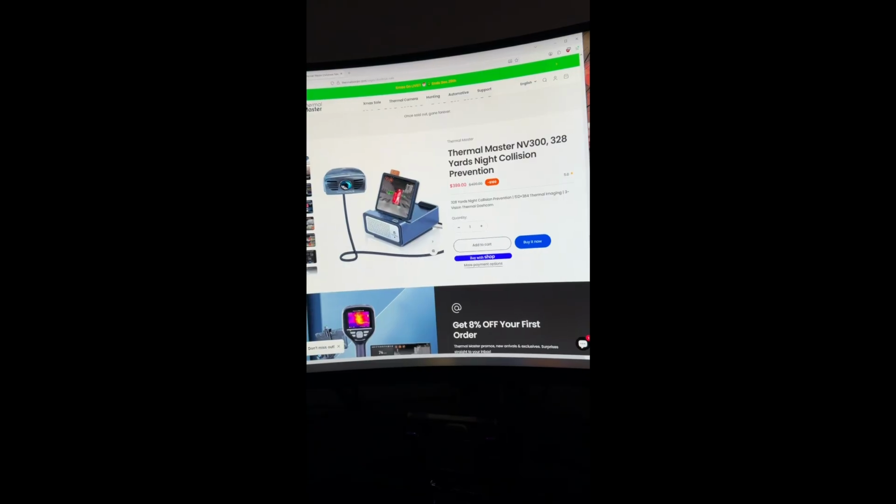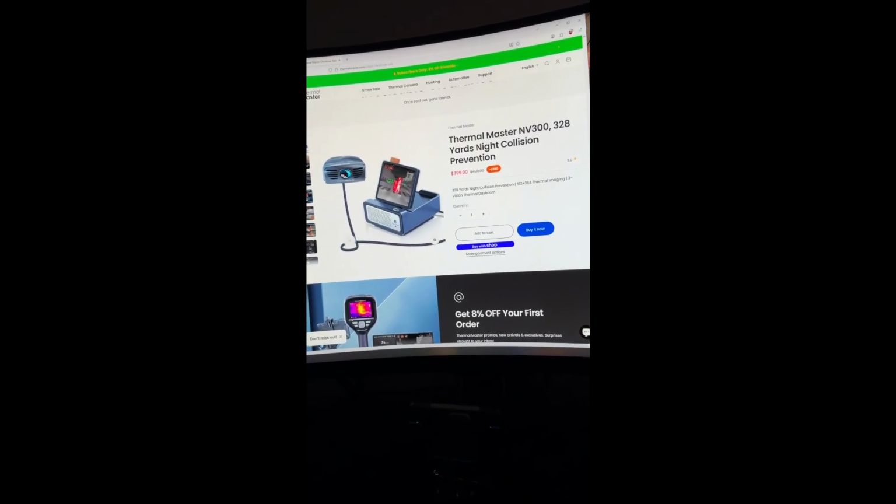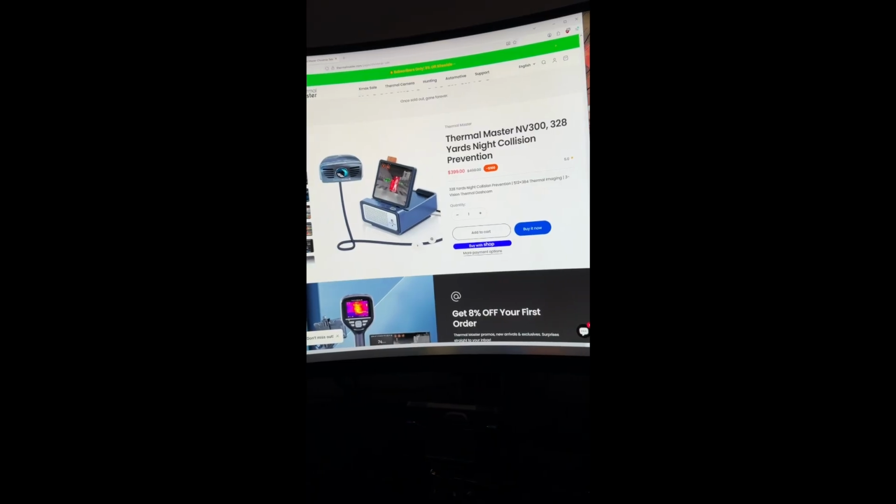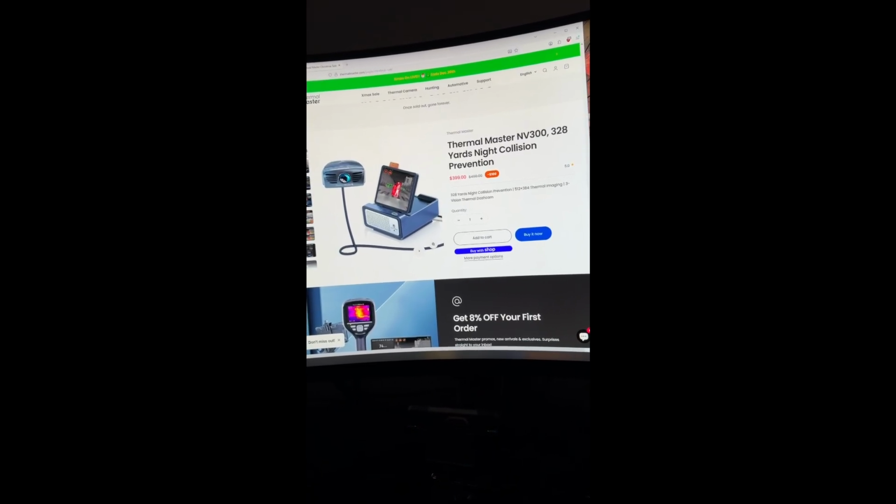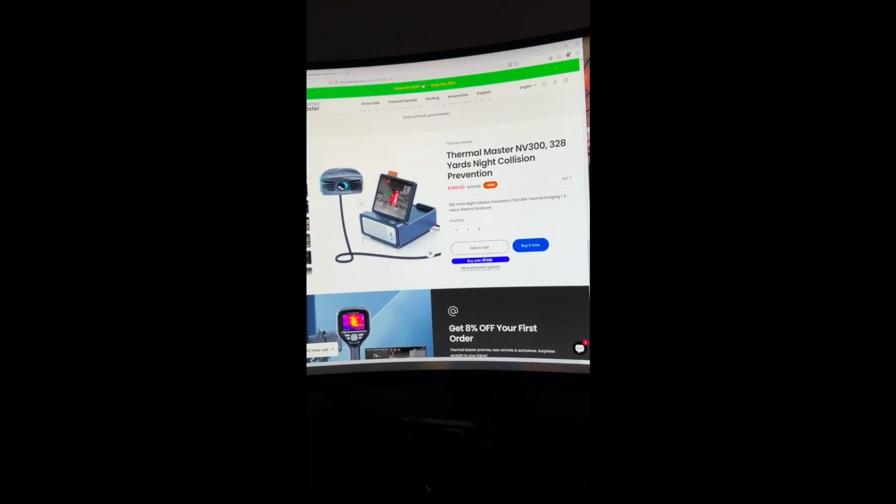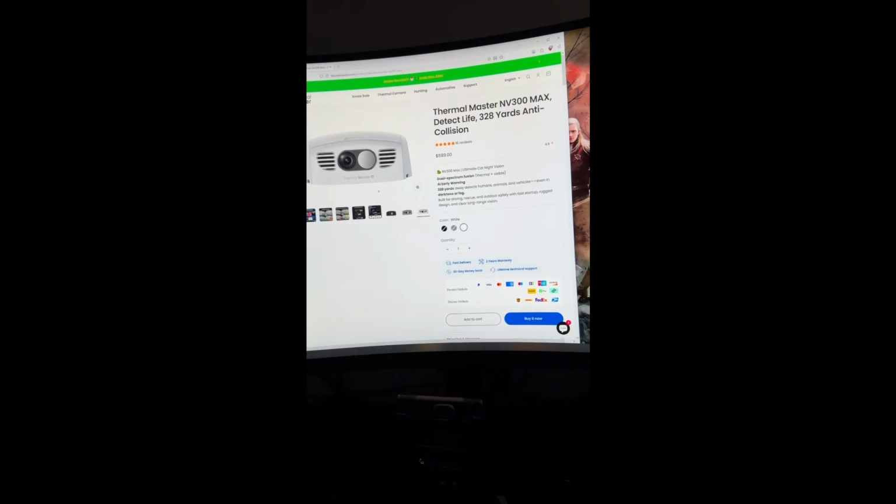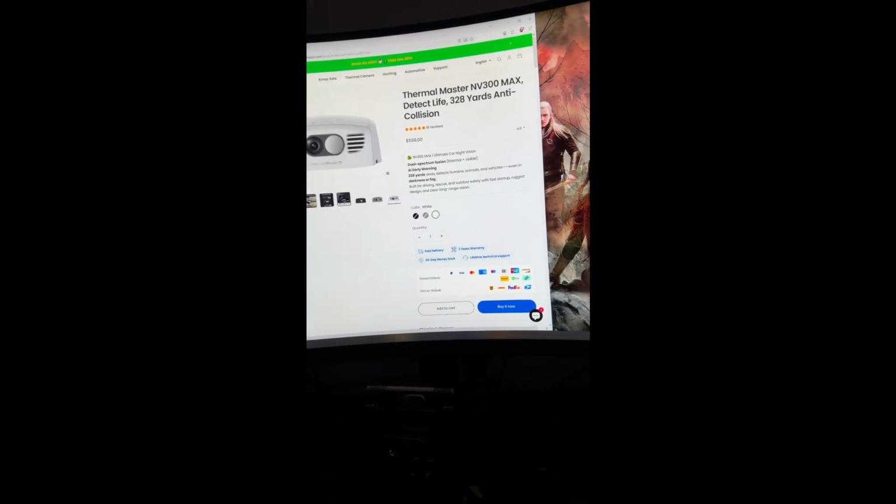The cable can be replaced, so if you damage the cable in any way or it gets a break in it, you can just buy a replacement cable from Amazon for like 15 bucks. So that's another good thing. It's a pretty standard automotive waterproof connection. But they do also have a larger version here.